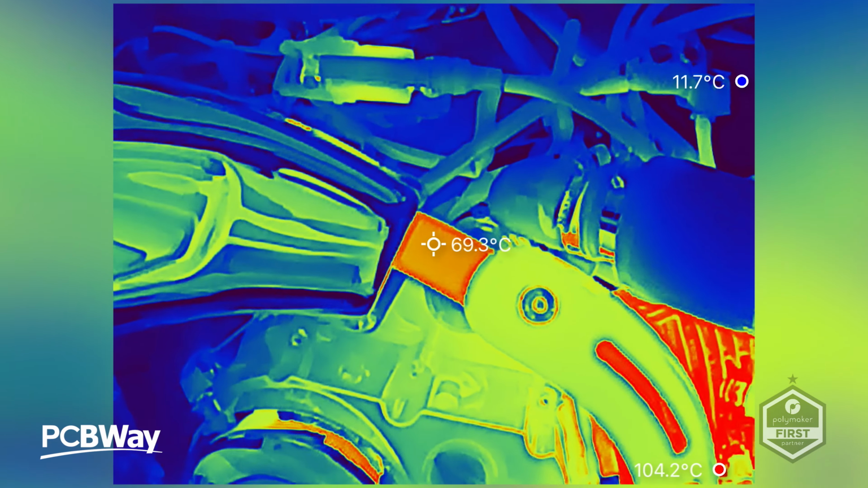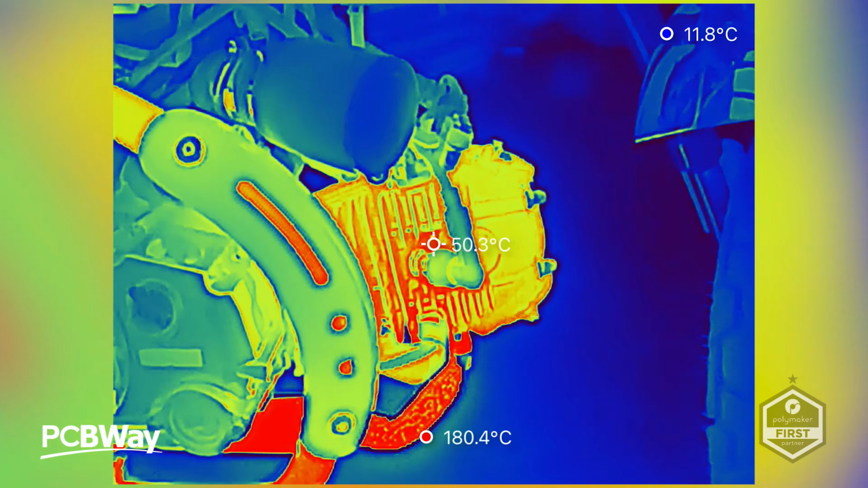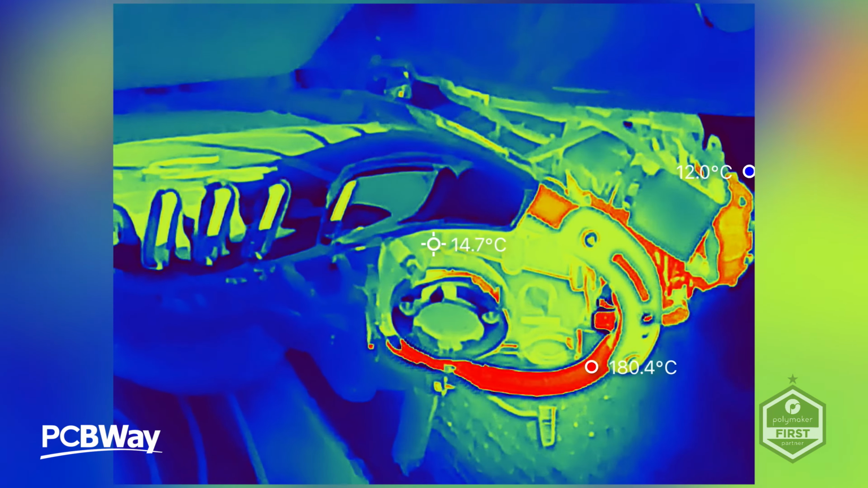What I don't want to have happen, of course, is for this exhaust to get super, super hot and for the plastics to melt over the top here. So that could be disastrous. And certainly as we're getting into that range of 70 degrees up to 100 degrees, that's when 3D printing material may start to suffer. So we're going to see how that goes in a different video, so make sure you stay tuned for that one.